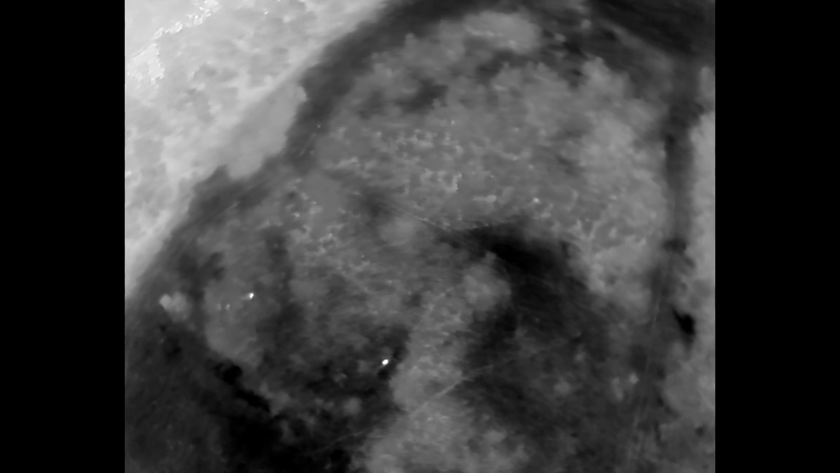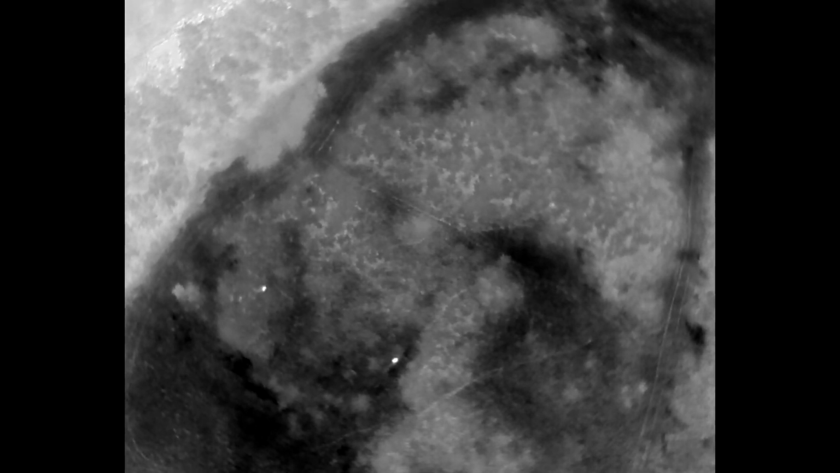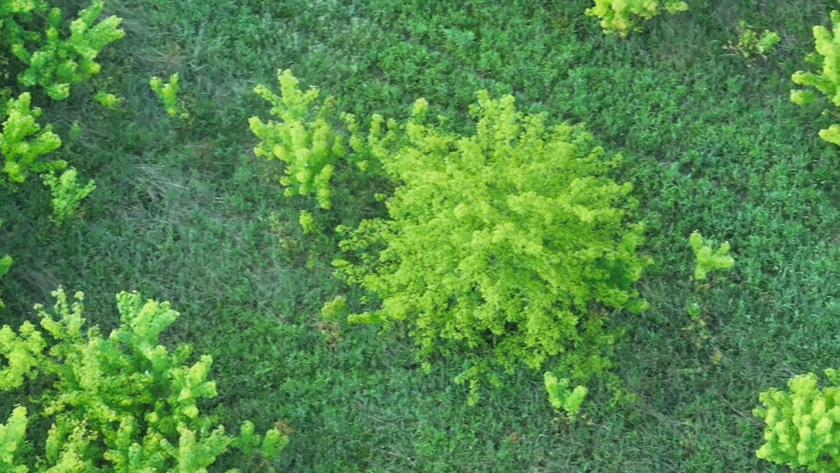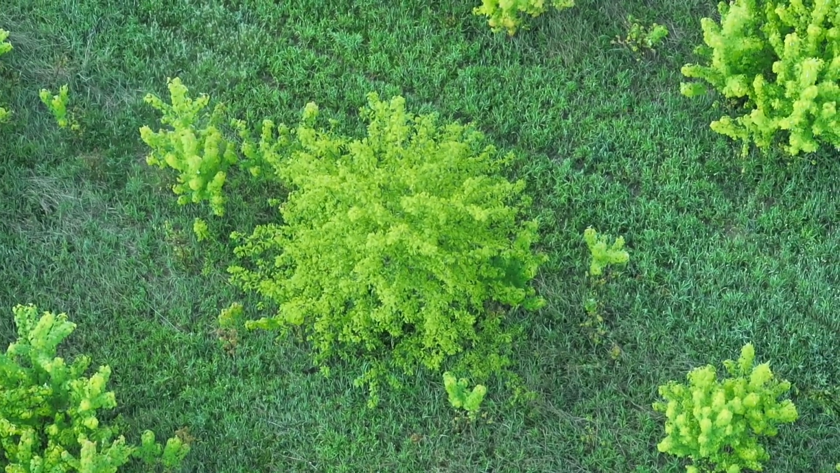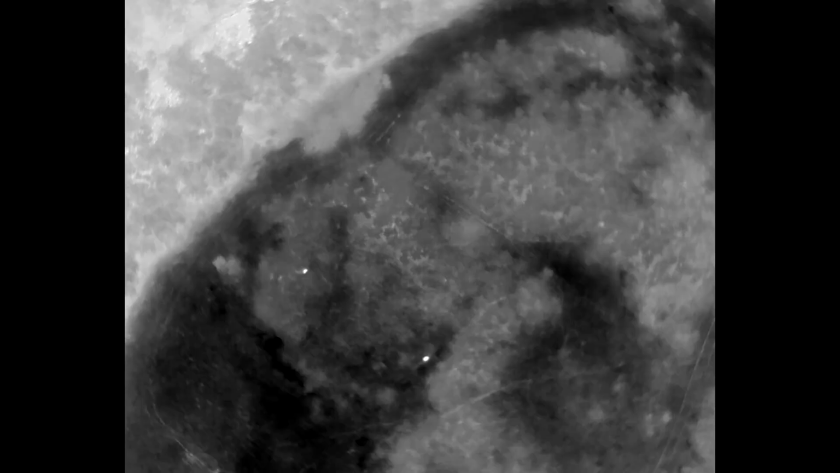That's the thickness of the leaves. So there may be other bucks in this field. If they're under a tree such as this, I'm not seeing them. Now, obviously, I could lower altitude, get a little sideways on them, and get a zoom photo on them, but there's really no need, and I don't want to disturb these animals at all.